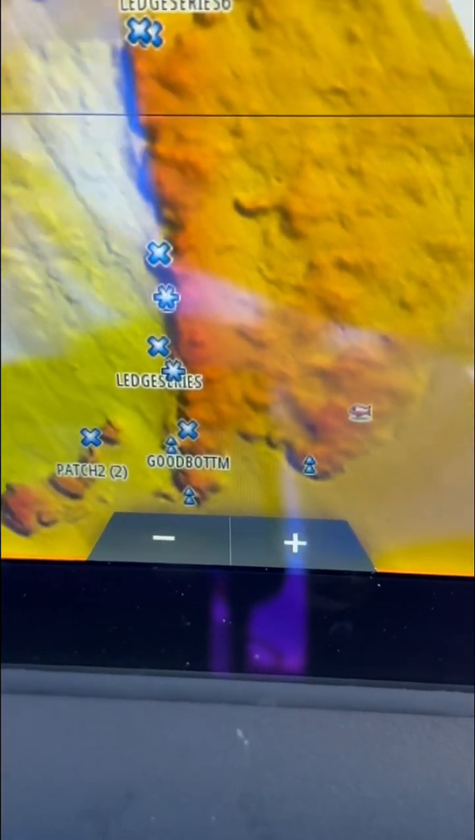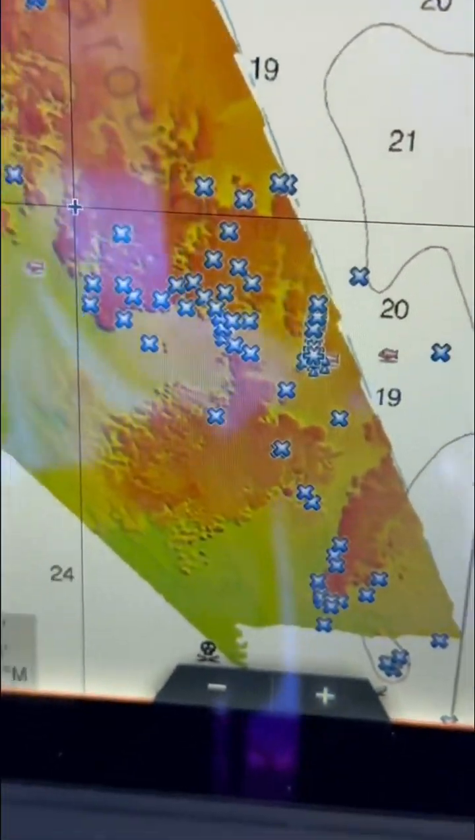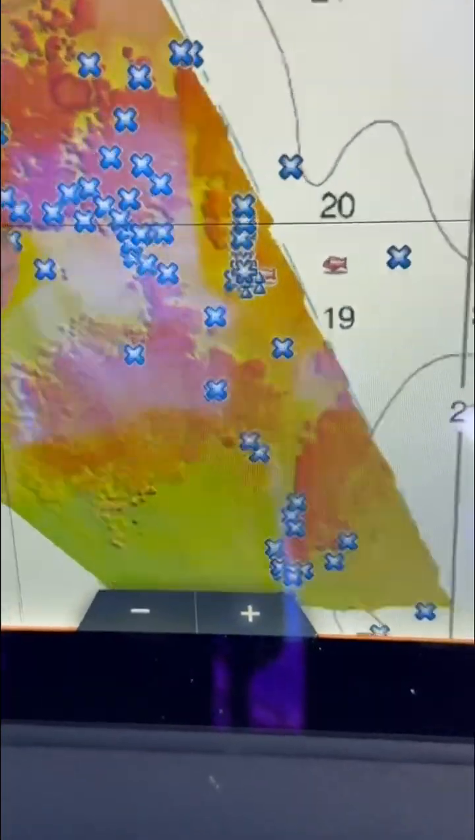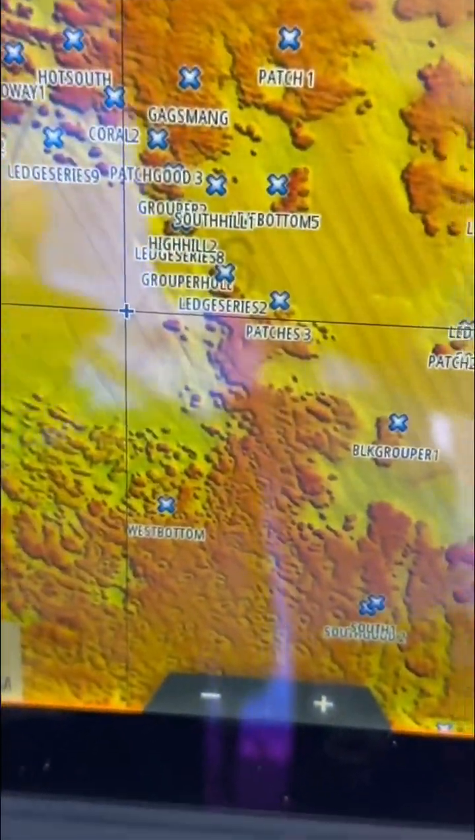So where this really helps is, if you are fishing a new place like this Middle Grounds area here, it's a big area, it's a long way out there, and you kind of hate to waste your time just graphing around. But with a map like this, you can real quickly see ledges, you can see where all the high spots are, you can see everything that's out there.